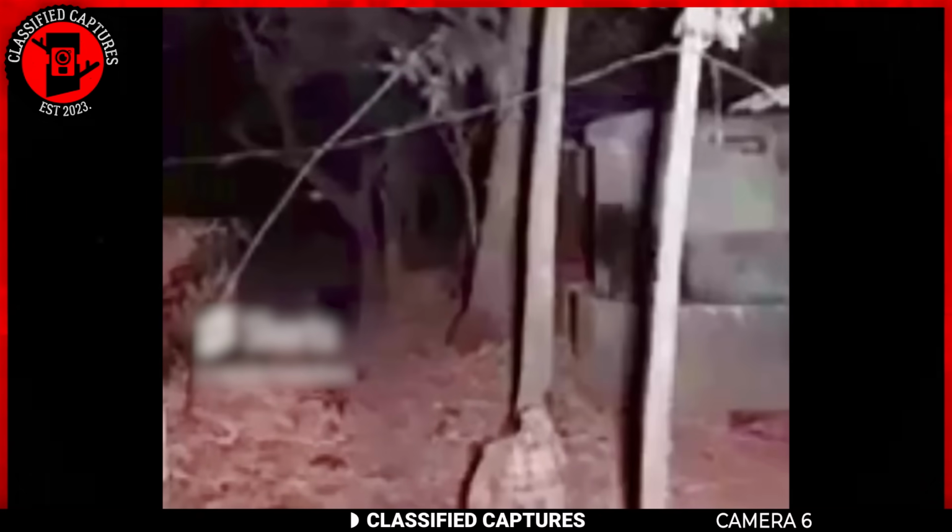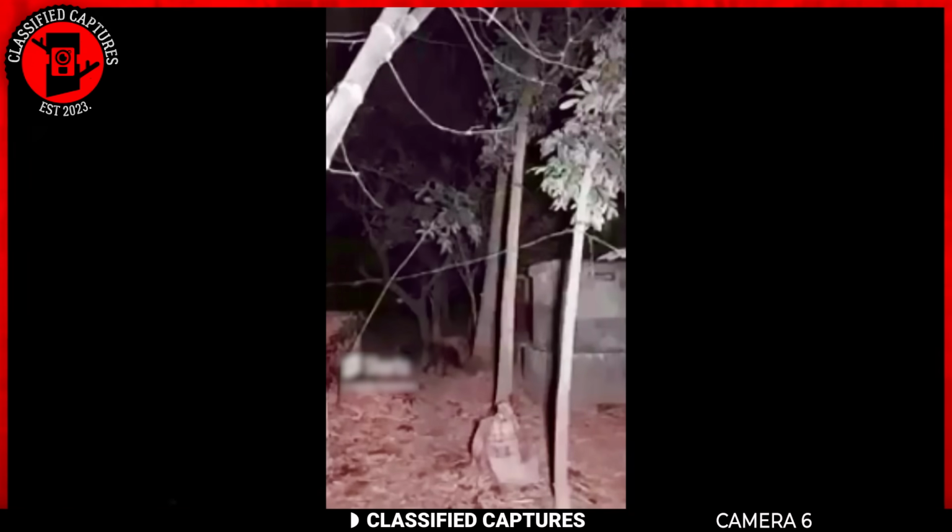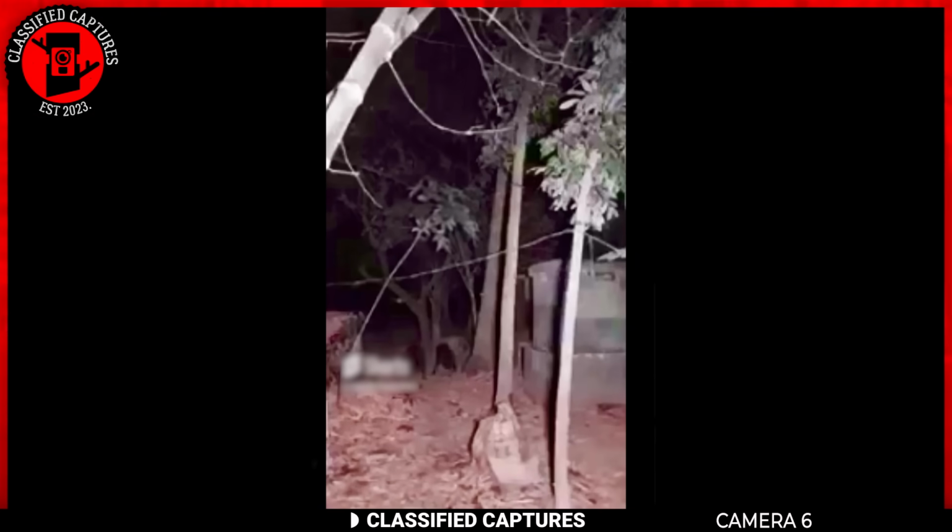In the depths of the forest, captured by a trail camera, a perplexing scene unfolds as four dark-furred creatures work collaboratively to bring down a tree. The way they move, the unsettling noise they make, and their coordinated effort add an air of mystery to the footage.